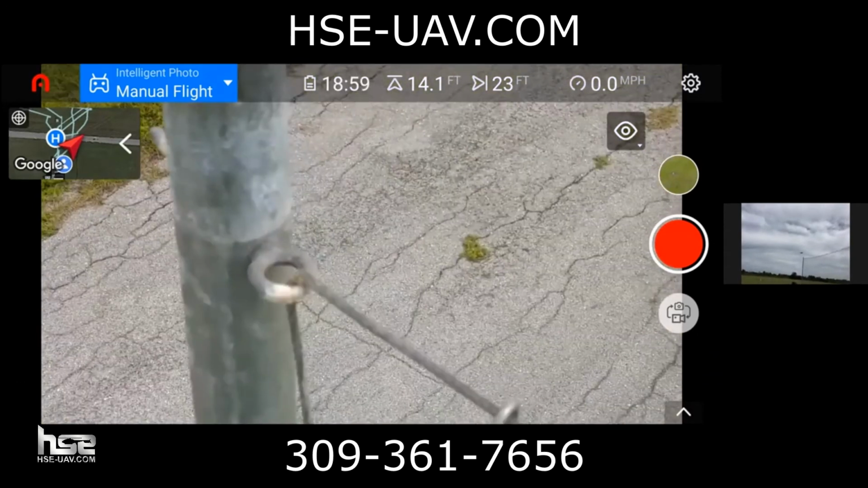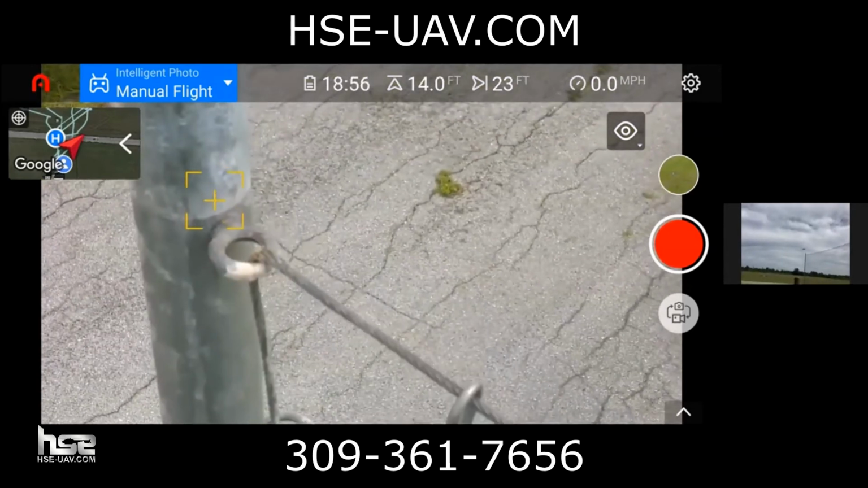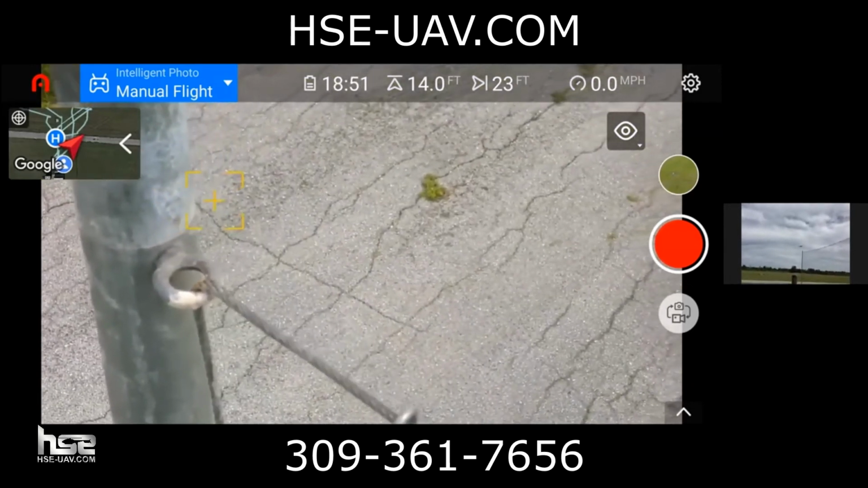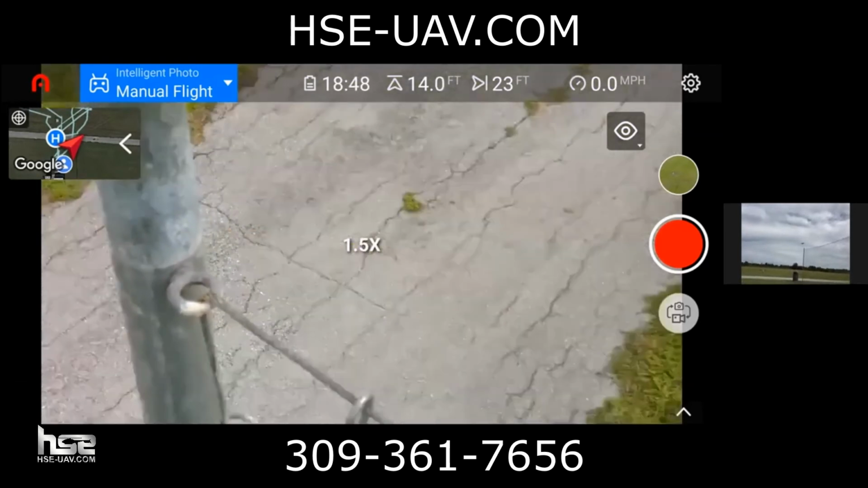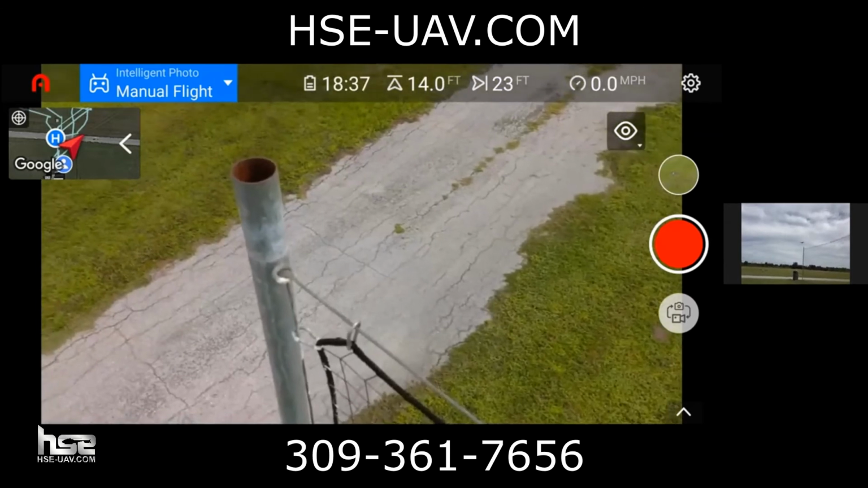It also has an autofocus. You can tap on the screen here. It'll focus in. There's actually a good bit of wind up there today too. We'll zoom back out. And you can see just how amazing that camera quality is. It's really spectacular.